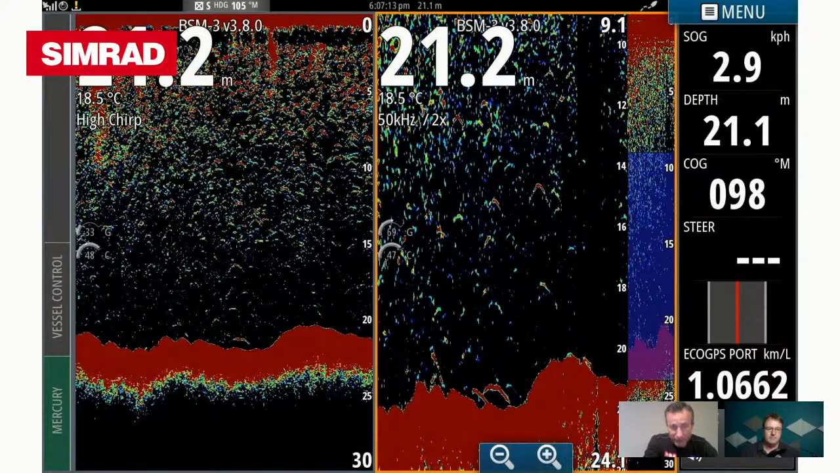We've got 50 kilohertz running on the opposite side, and yes, I've got a 2x zoom, but you can see there's not as much clutter on the screen, and you can see that there's actually 3 snapper there. There's not one, but there's 3. We've got 2 clear marks, but then there's also more to the left-hand side. There's more of a vertical line on its own. That's a snapper. Yep.